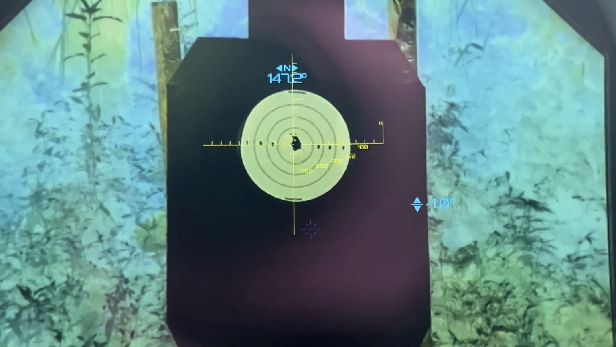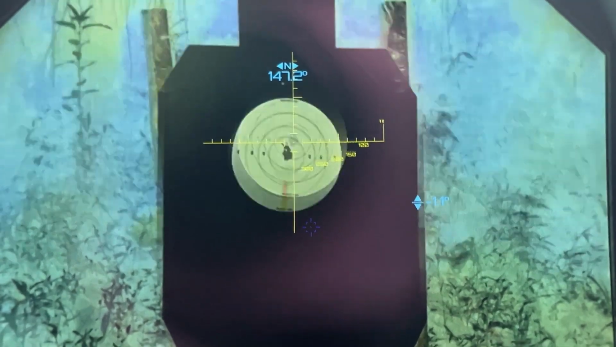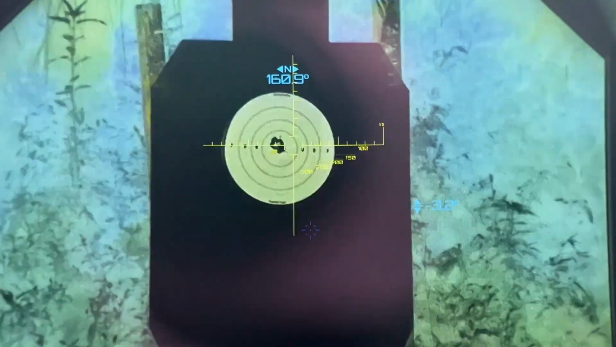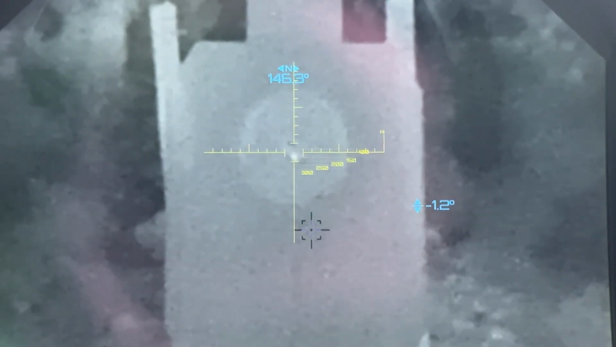Here's our second thermal overlay mode. And here we have a pure thermal mode. The shoot and see target doesn't really show up the best under this mode, but we're going to take some shots at it. The cool thing is you see that bullet hole again. I never knew that happened under thermal until I was just shooting this scope here.